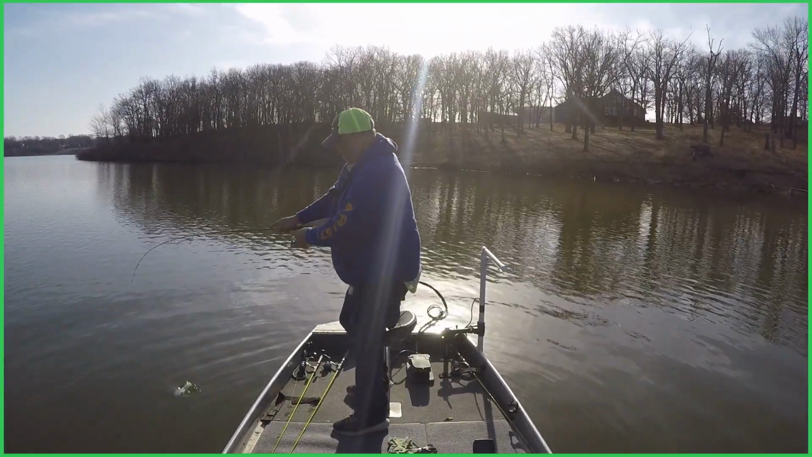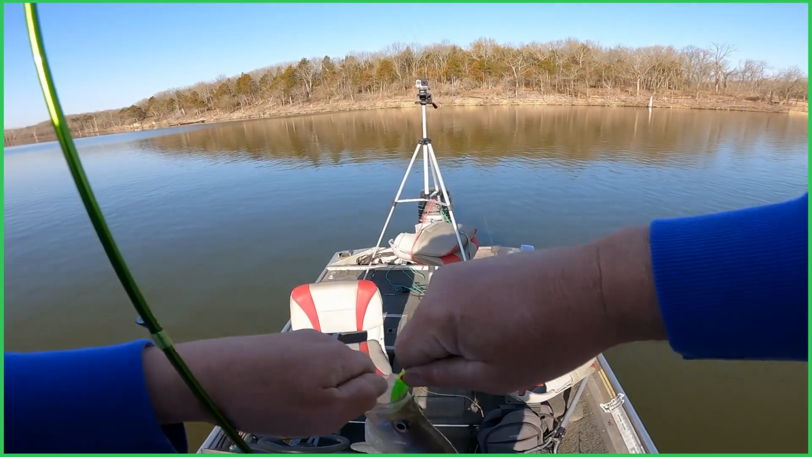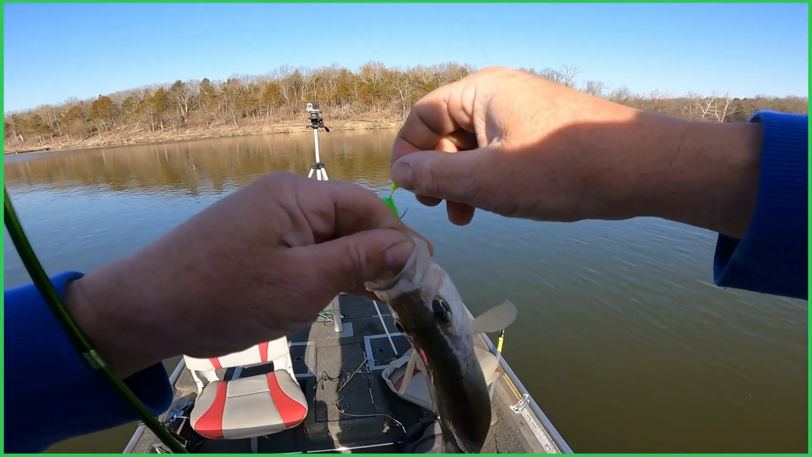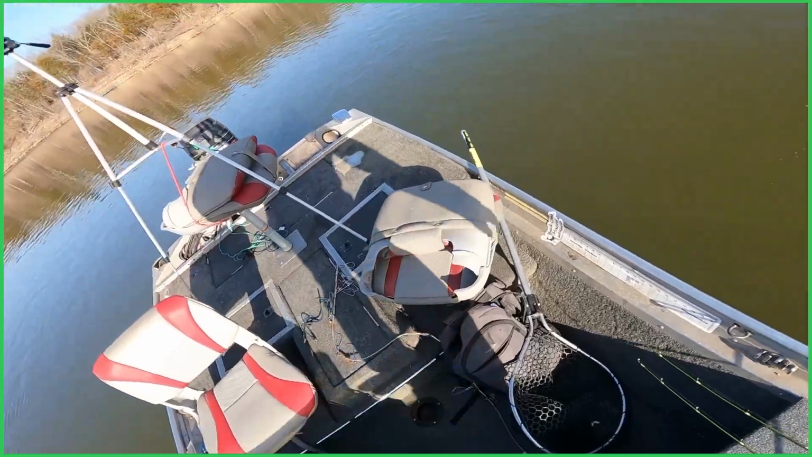I aggravated that one enough, he come up and got it. There's first keeper of the day. On the old green, lime green, I guess you might call it, that I made. Made those last night.